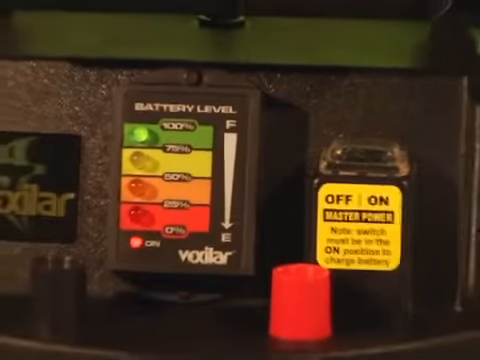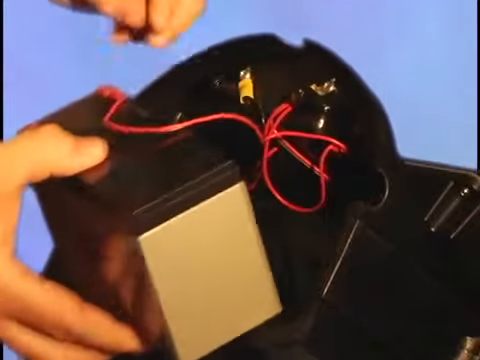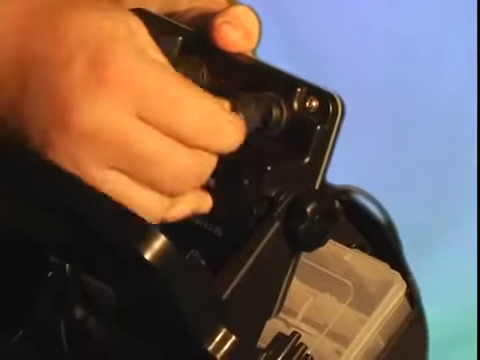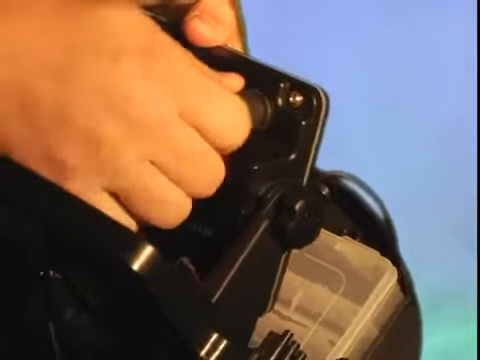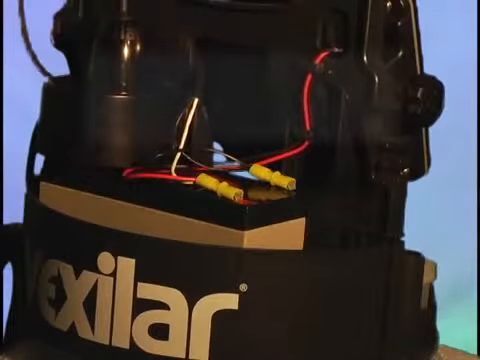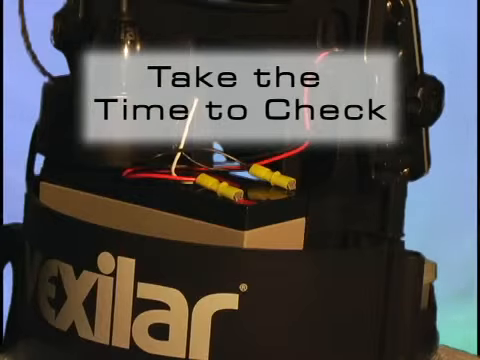Even before venturing out onto the lake, be sure you have a fully charged battery with good electrical connections. There's nothing worse than getting to your favorite spot only to find your flasher will not run due to a dead battery or bad connection. The number one reason for unit failure is power supply problems, so don't let a dead battery ruin your day on the water.